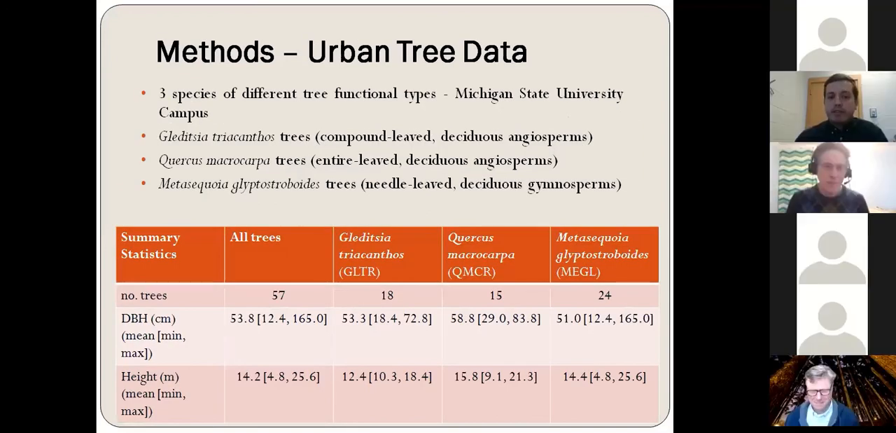In order to answer these questions, we sampled 57 trees of 3 different species of different functional types on the Michigan State University campus. So we sampled 18 Gleditsia triacanthos trees, which are compound-leaved deciduous angiosperms, 18 Quercus macrocarpa trees, which are entire-leaved deciduous angiosperms, and 24 Metasequoia glyptostroboides trees, which are needle-leaved deciduous gymnosperms.